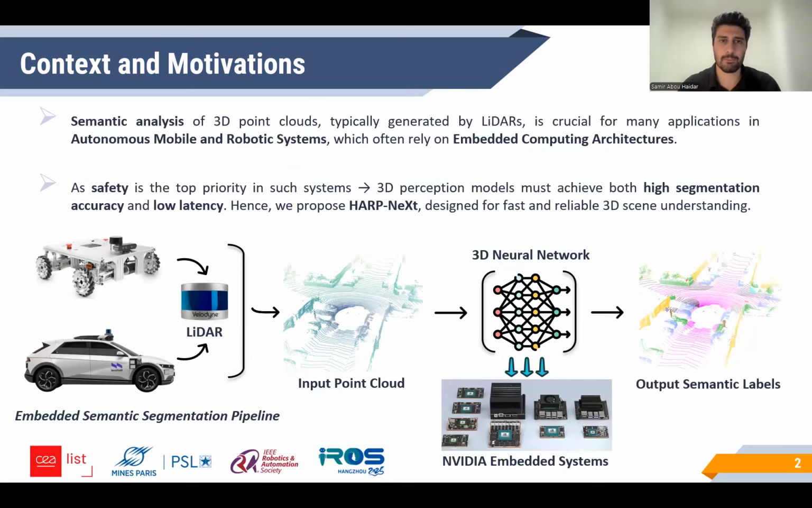Semantic analysis of 3D point clouds that are typically generated by LiDARs is crucial to numerous applications for mobile, autonomous, and robotic systems, such as object detection and recognition, tracking, and scene reconstruction. Such systems often rely on embedded computing architectures as their core computational components because they are lightweight, compact in size, and energy efficient. However, they are also resource constrained.